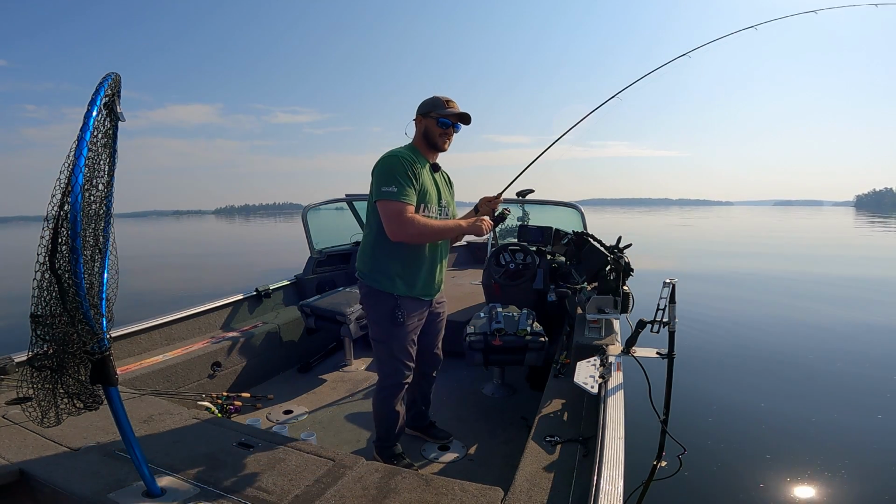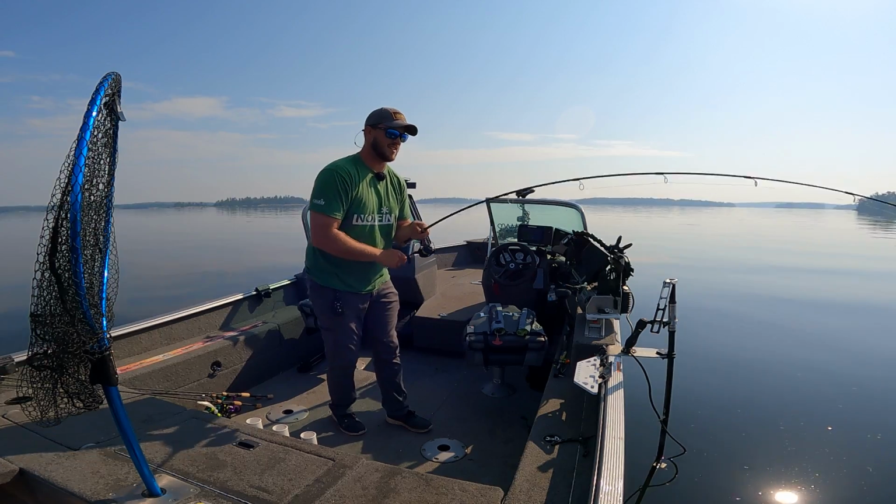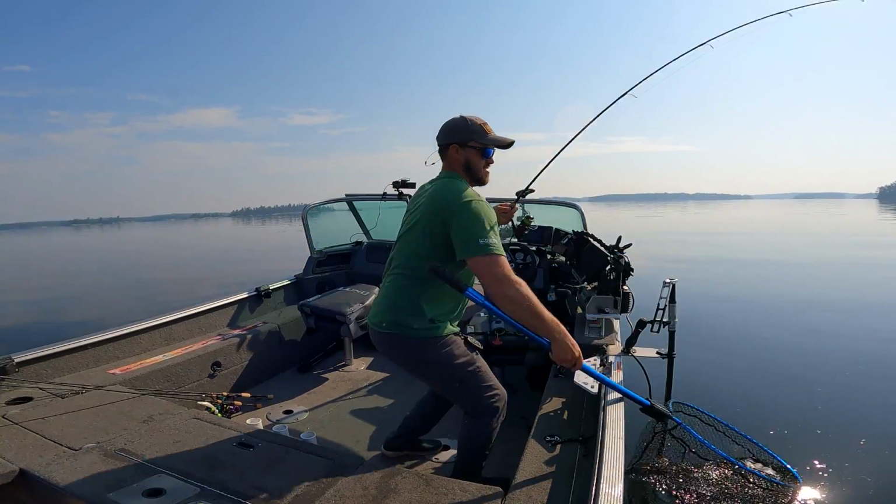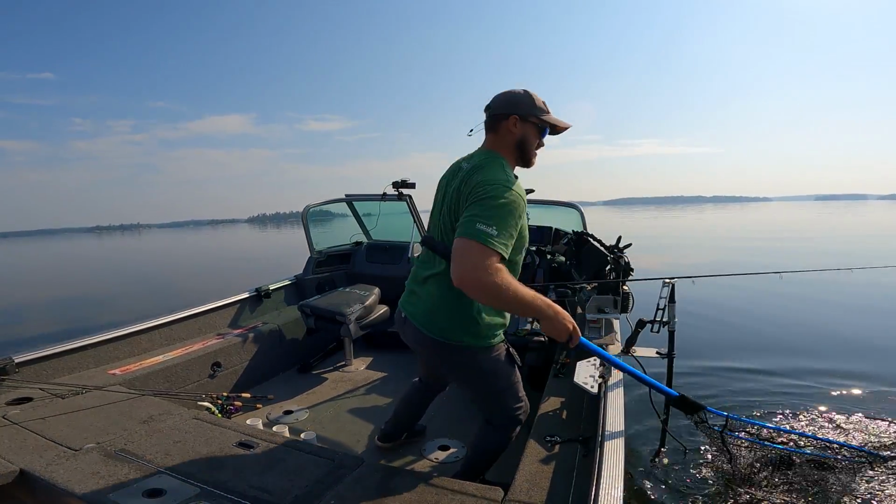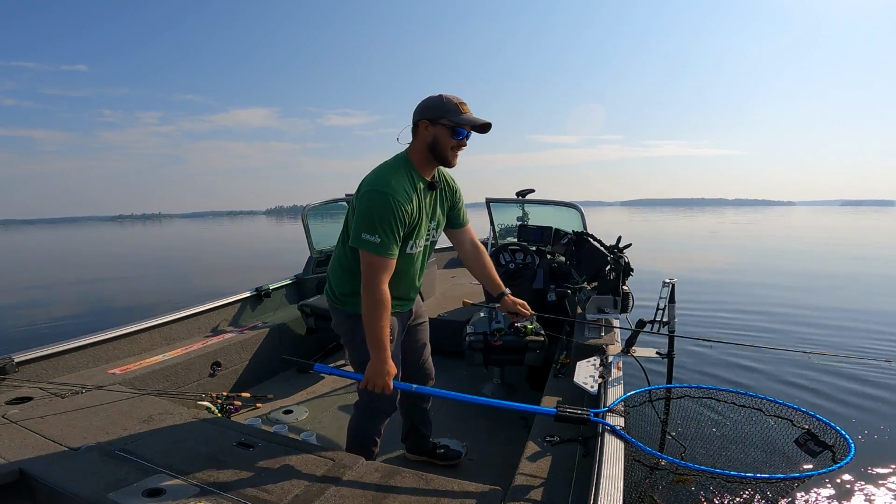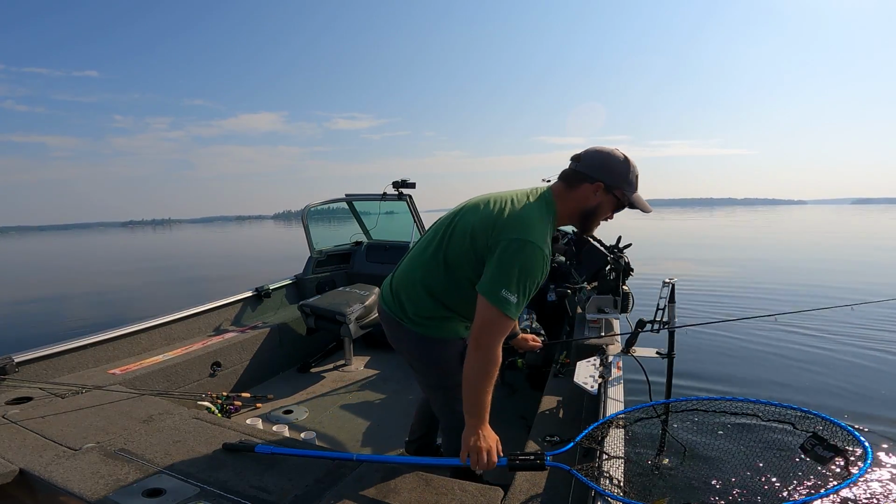God, these things are just so feisty. Another big fish. Come on. Another good fish. Come on. Come on. Oh, nice. Oh, and he popped off right as we got him into the net. Oh, just another sweet fish.